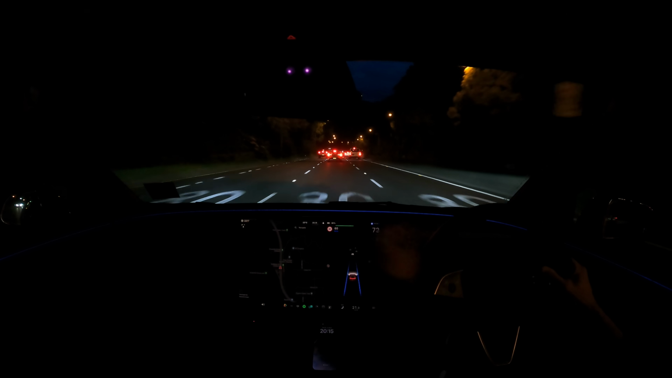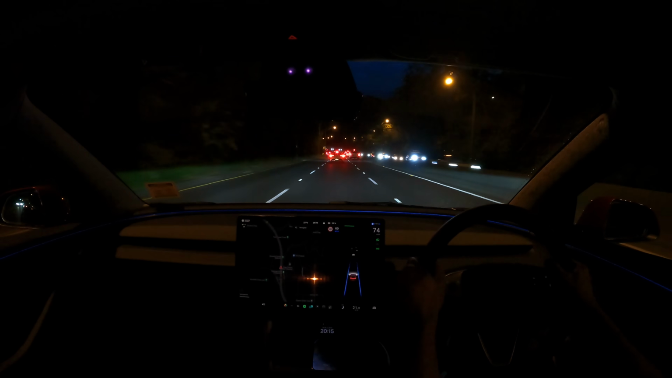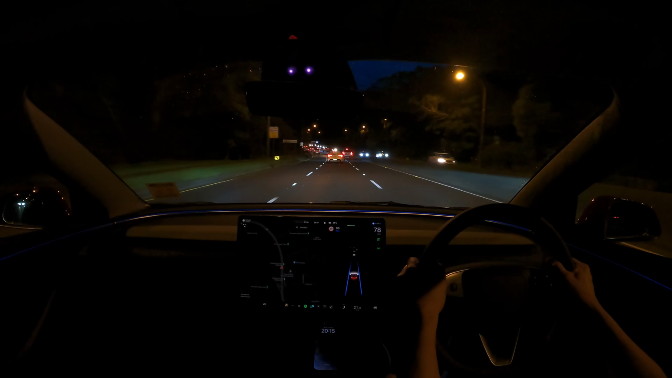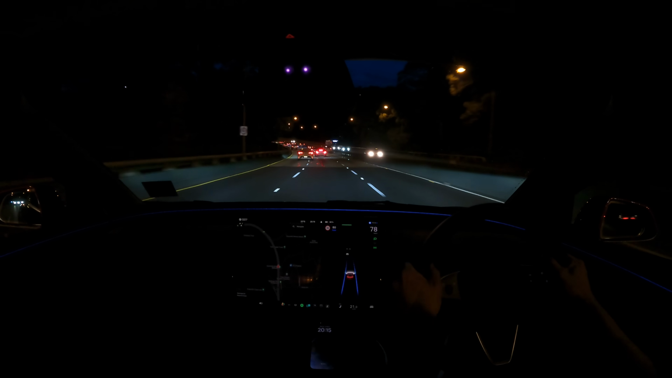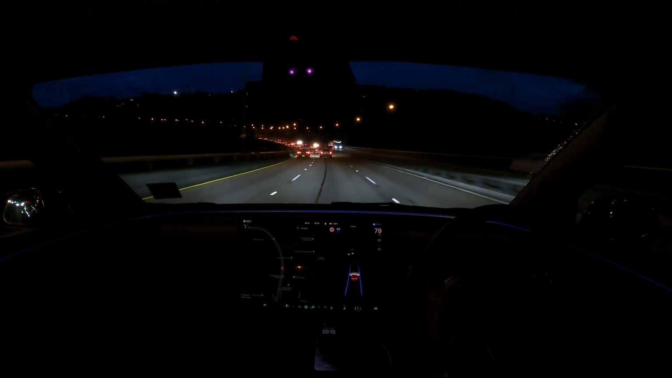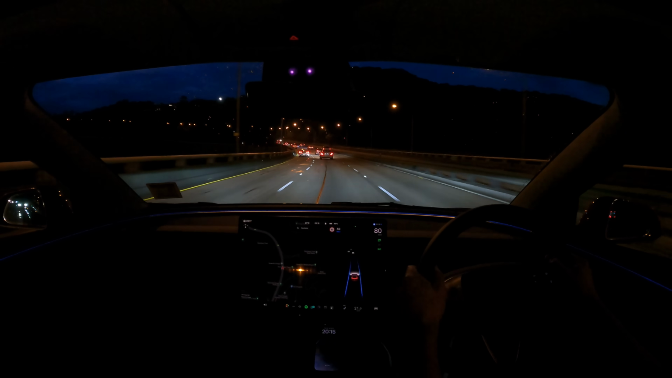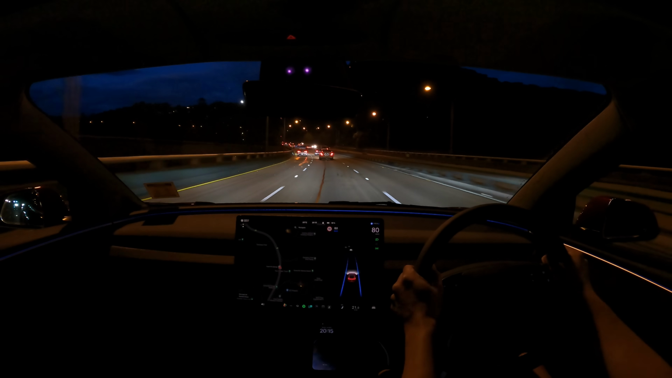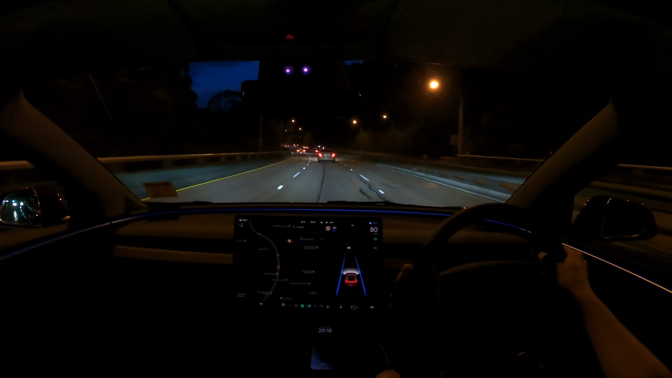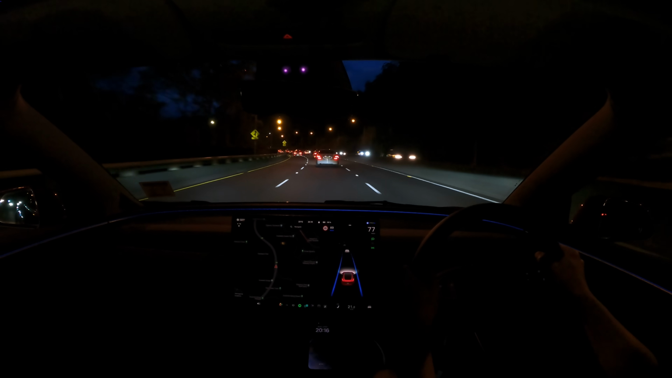Just press the screen there to match it. Very comfortable ride. Despite the crappy road, not the smoothest surface. Some of the road noise does come through, but trust me, it is a lot better than before. And a lot smoother as well.